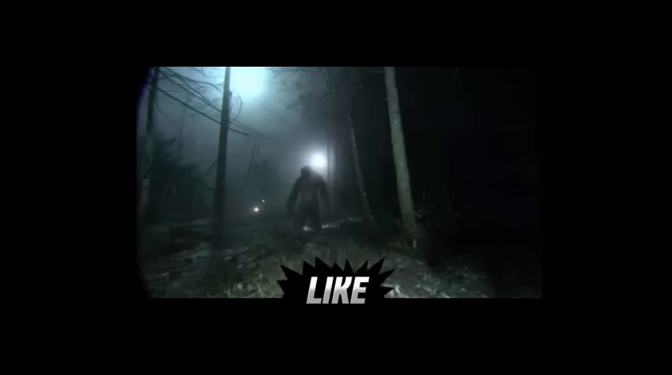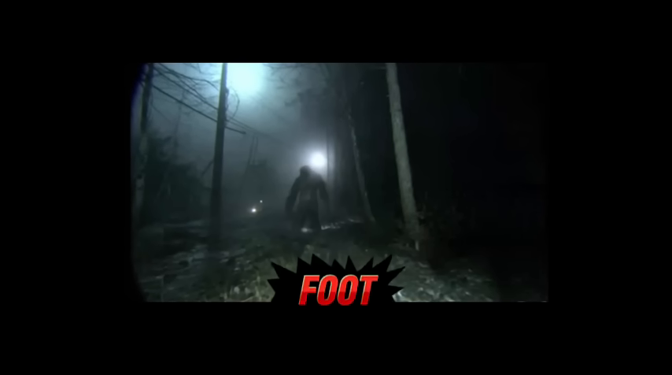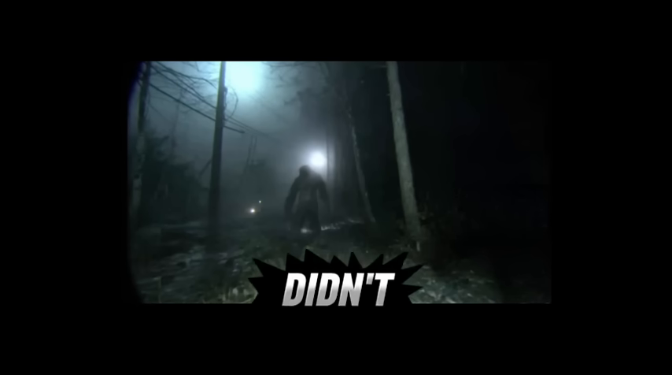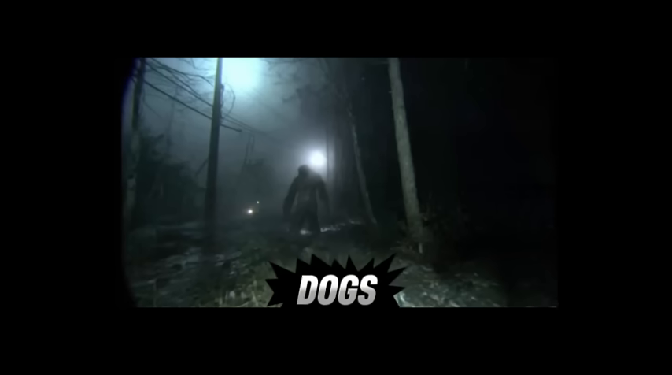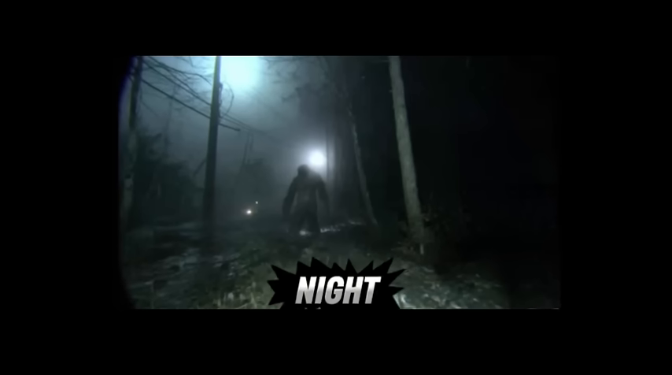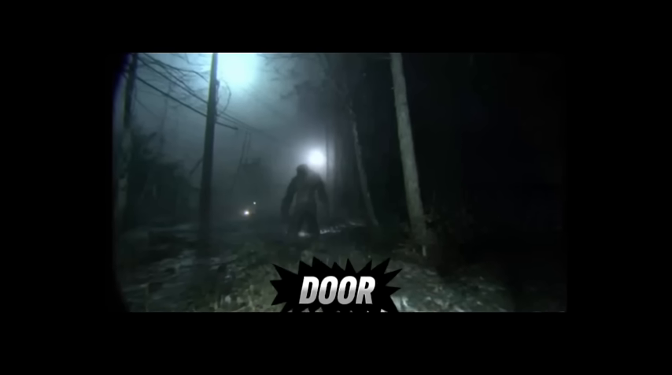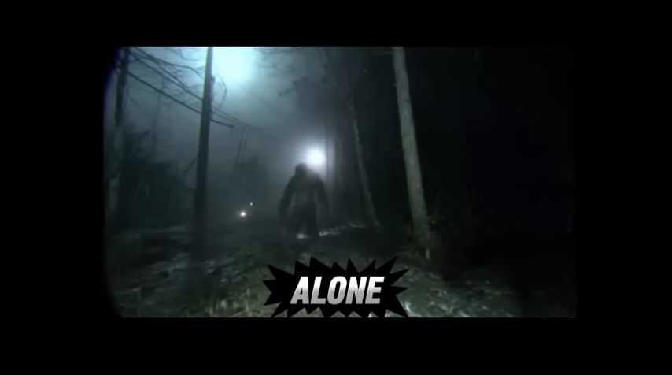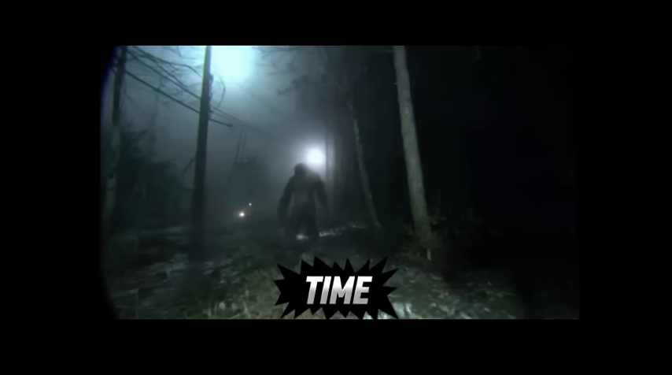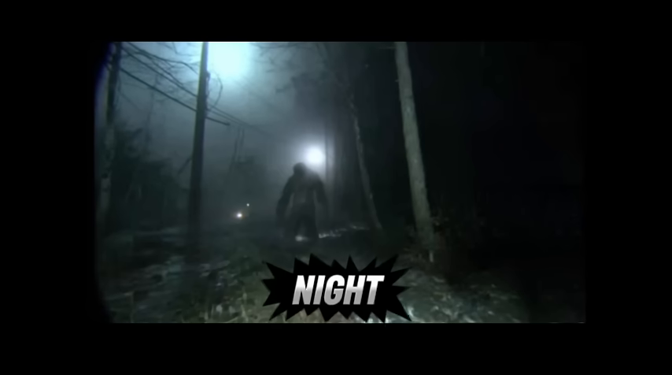Bears don't walk like that. And this thing is tall, way taller than me, and I'm 6'3". It also didn't make any sound, which creeped me out more than anything. Even the dogs were acting strange that night, pacing around and staring at the back door. So I showed it to my neighbor, and he told me to not go back there, at least not alone. Said this wasn't the first time somebody saw something weird on that trail at night.